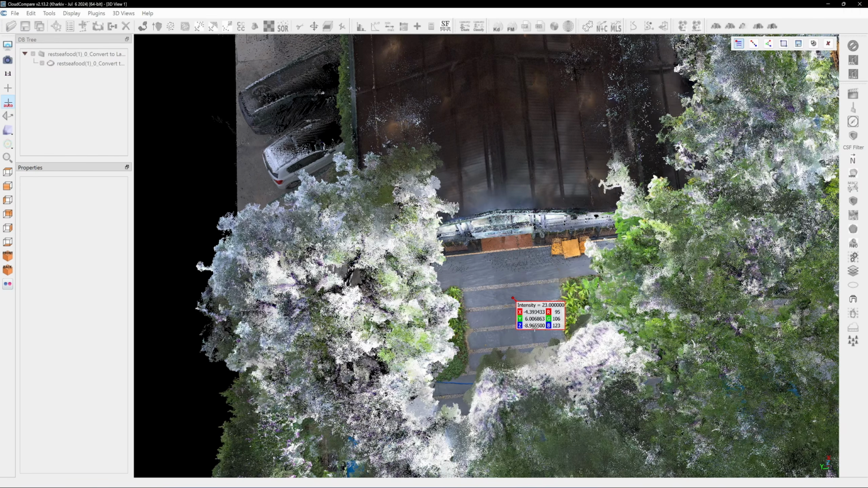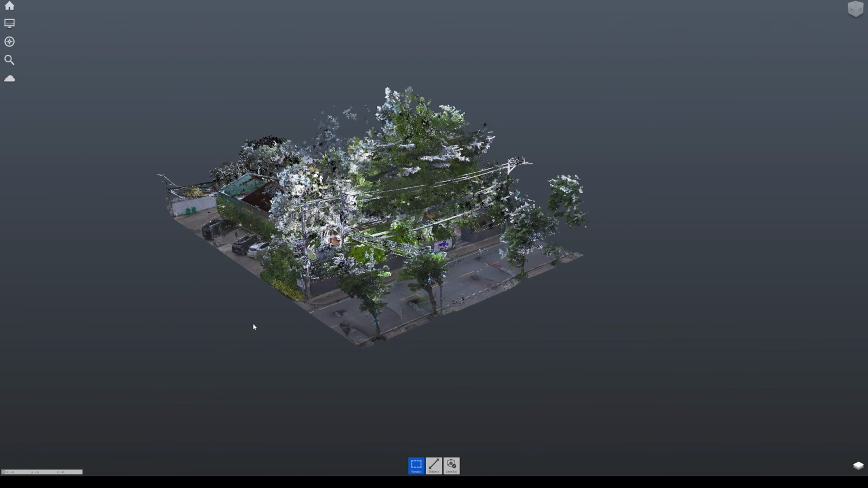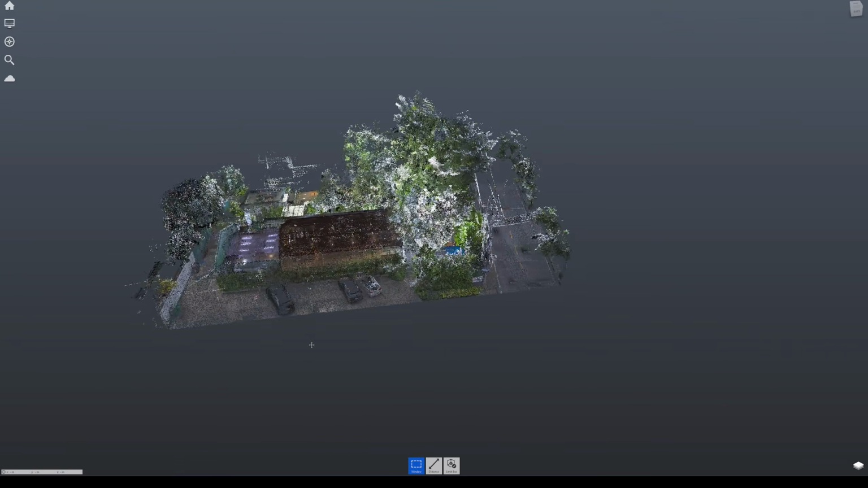This ground point is at negative 8.96 meters, so I will use the Translate tool to move it forward and place it on the origin XY plane. Next, I will save this point cloud as a single LAS file for importing into Autodesk ReCap. The file conversion takes less than a minute and the scan data is now deliverable.